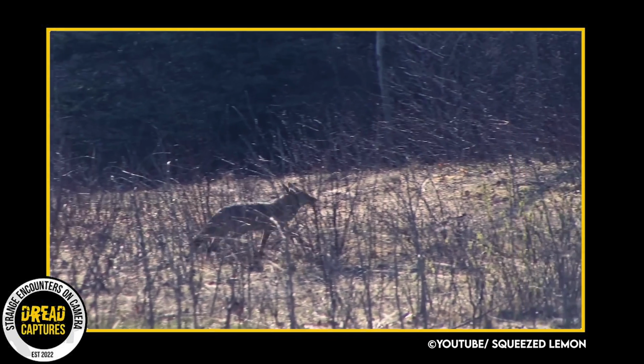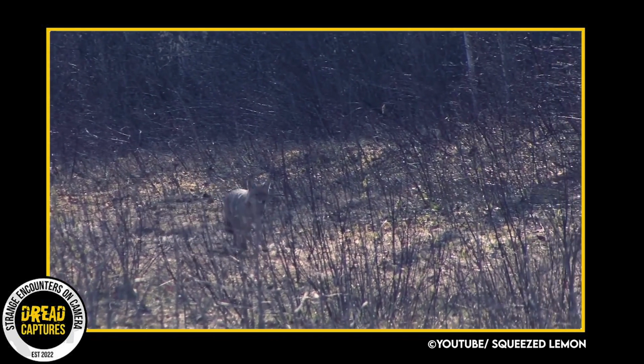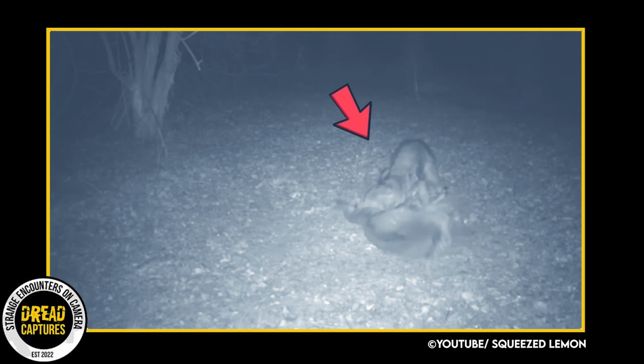I've seen a lot of comments that a single coyote can't catch a deer, at least a full-grown one. Well, we have some evidence that might prove them wrong. A trail camera captured a coyote attacking a deer right in front of it. The coyote jumps and grabs the deer's neck, quickly going in for the kill. The deer was fighting hard for its life, but unfortunately it looked like the coyote was too much for it.